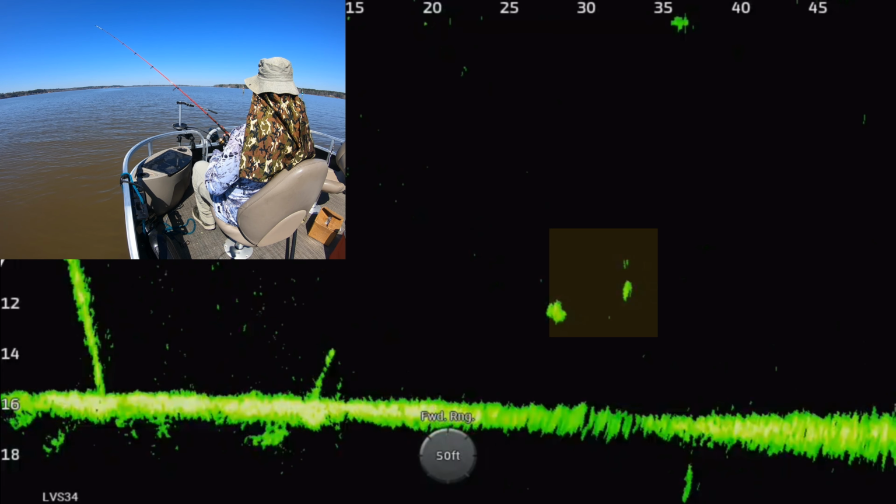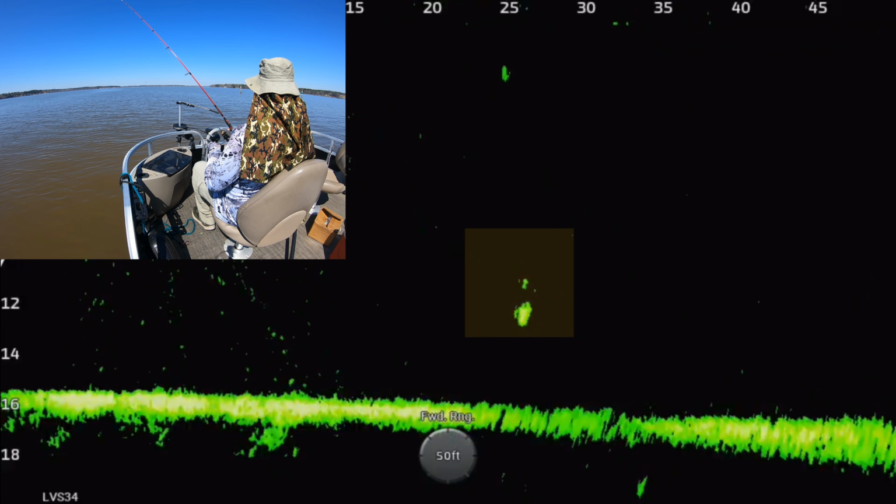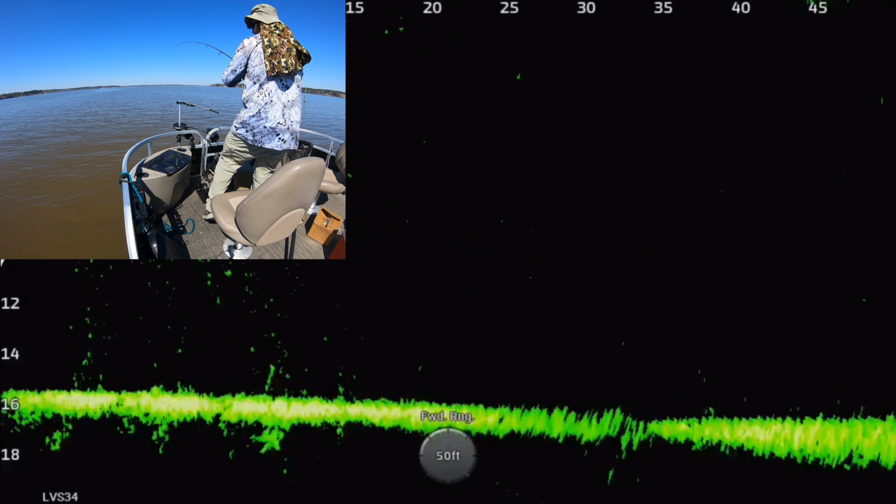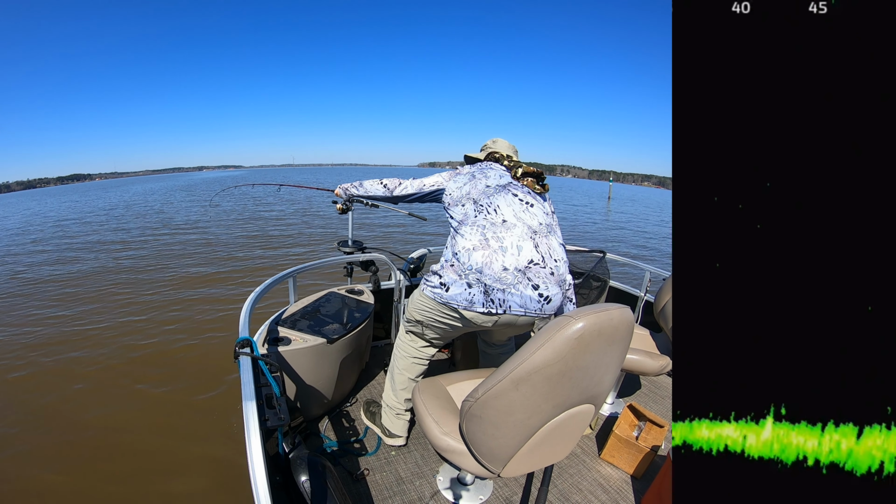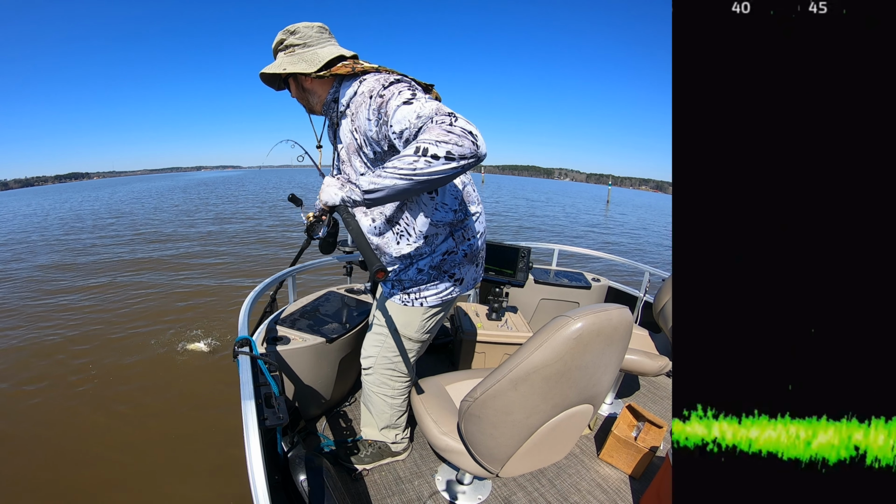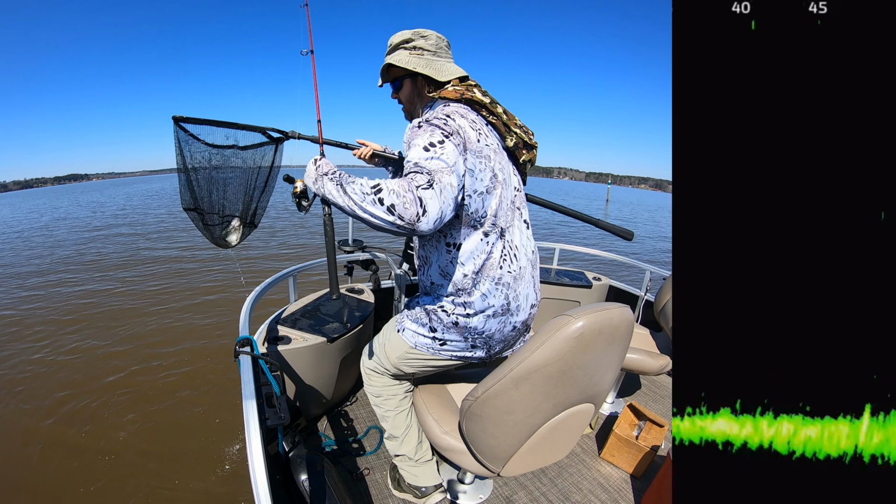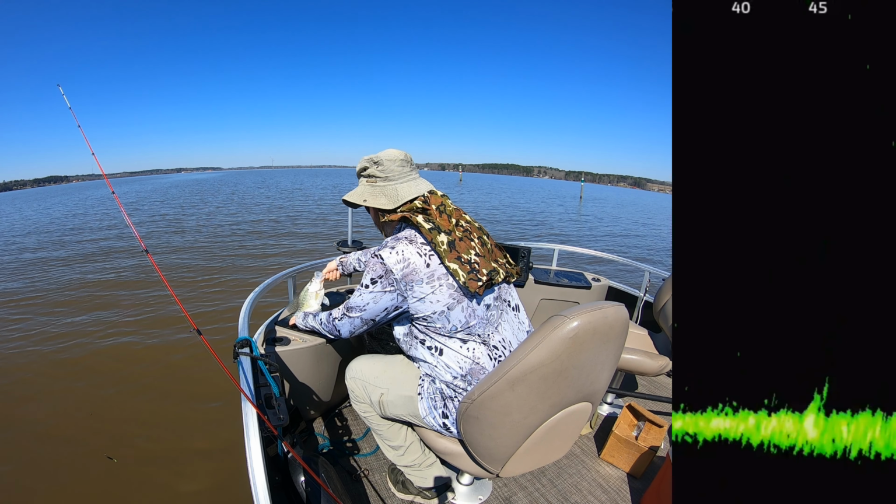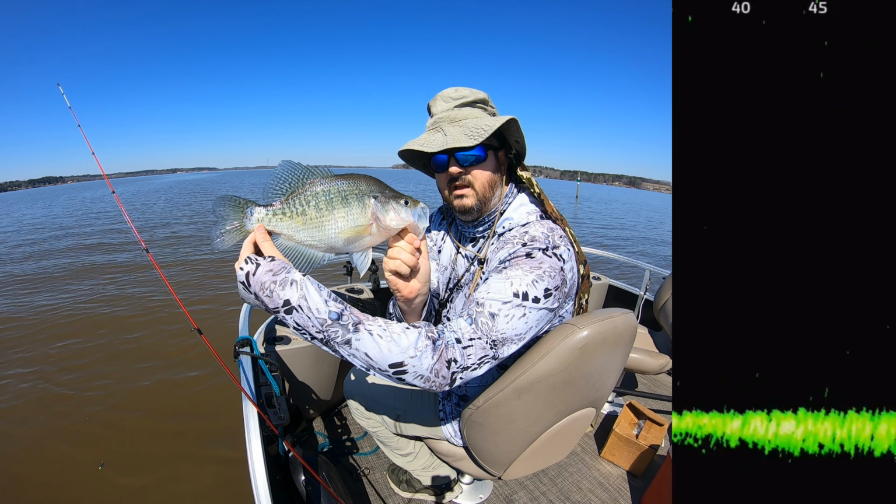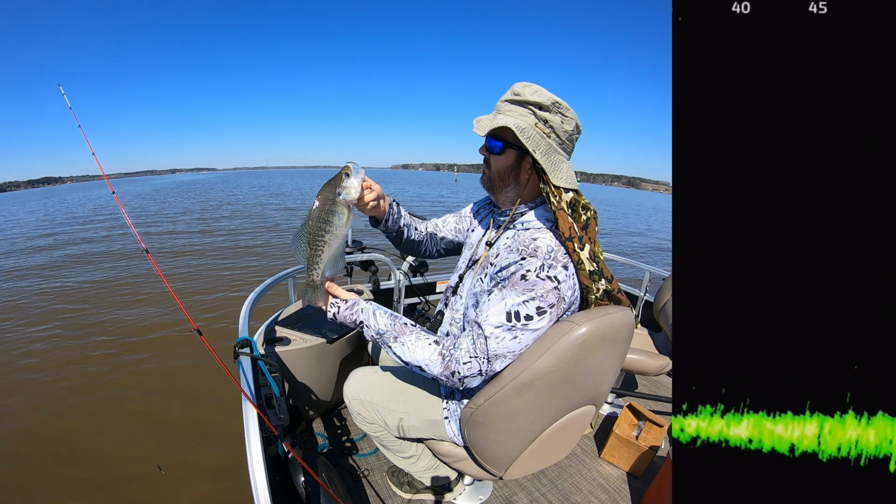So you can see the jig coming towards this fish. This is an open water fish, just suspending out here. There it goes. Got it. And this is what I was targeting mostly today: suspended fish or fish out in this deeper water. Look at this, it's a big fish. I can flip smaller fish, I'd say 10-inch and smaller. 11 and bigger, I tend to go for my net. 14-inch crappie. And that's another 14-incher right there. Slab. Big fish.